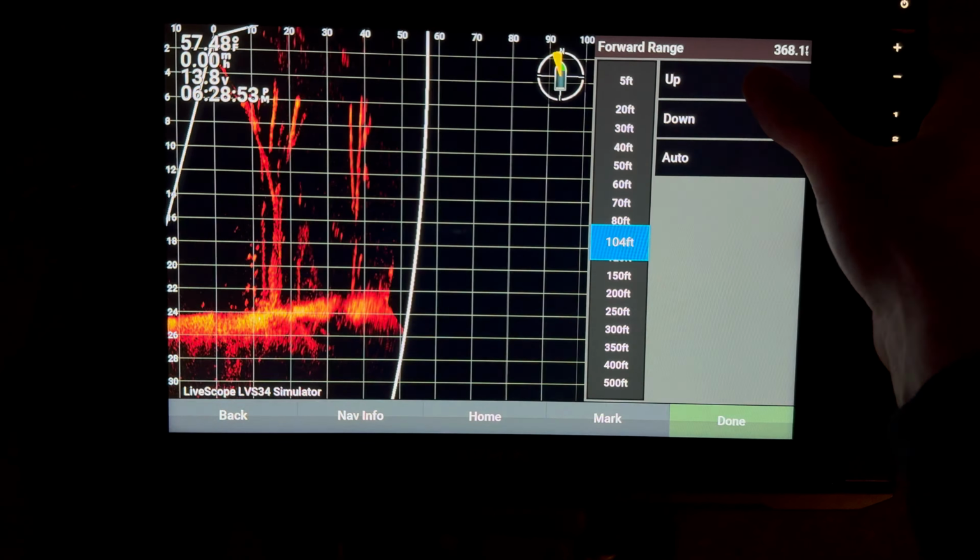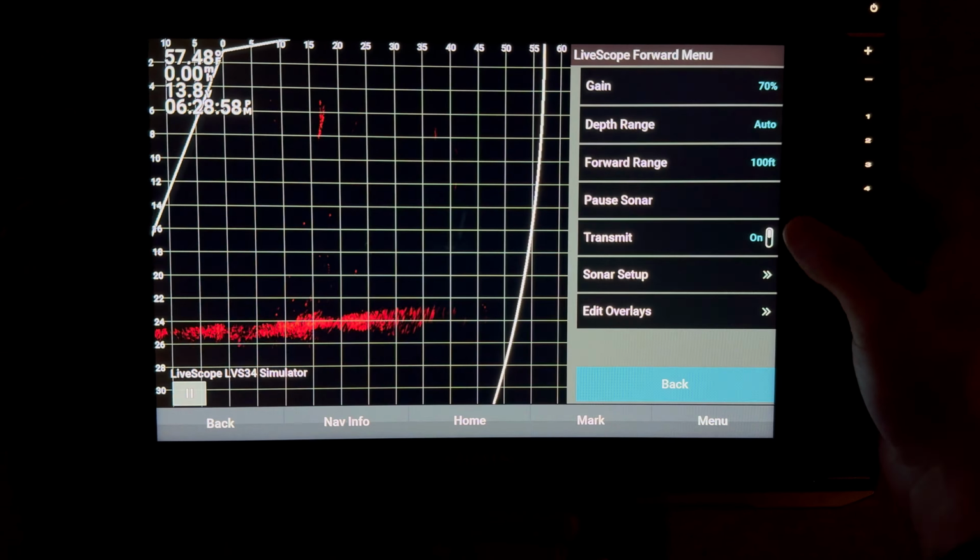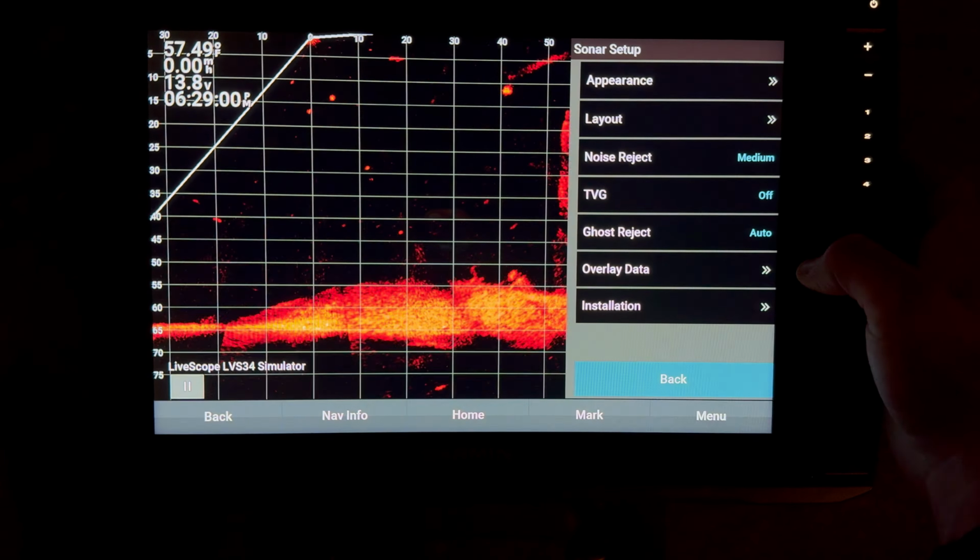Forward range. What we're going to want to do is automatically put that on 100 foot. I will go shorter, farther, depending on the conditions, whether fish are roaming, whatever.